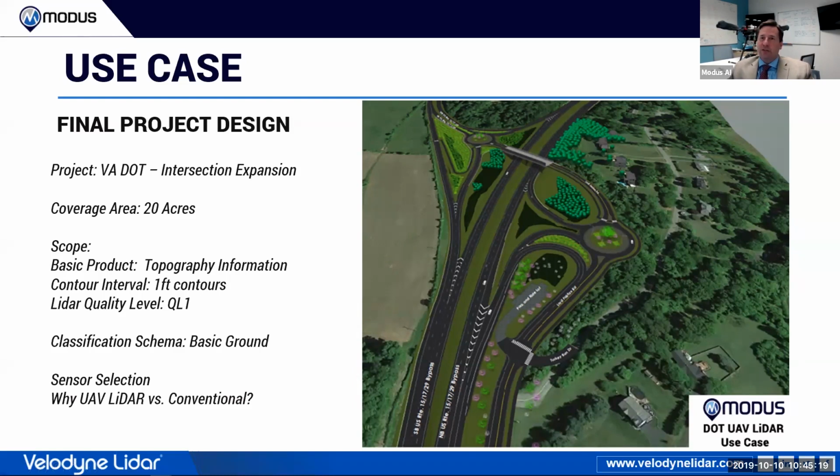And of course they want 1/10 of a foot contours, which for those folks that are processing data and trying to push it across the internet is an enormous amount of information. And we'll talk about that a little bit more.